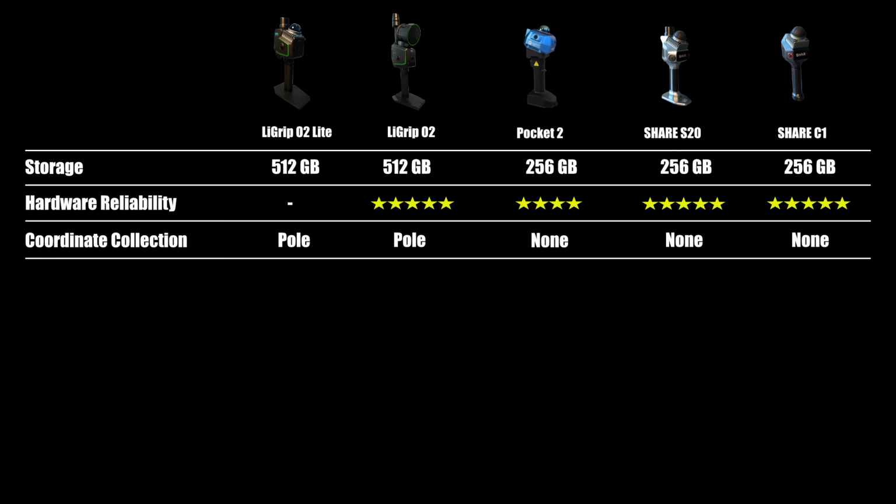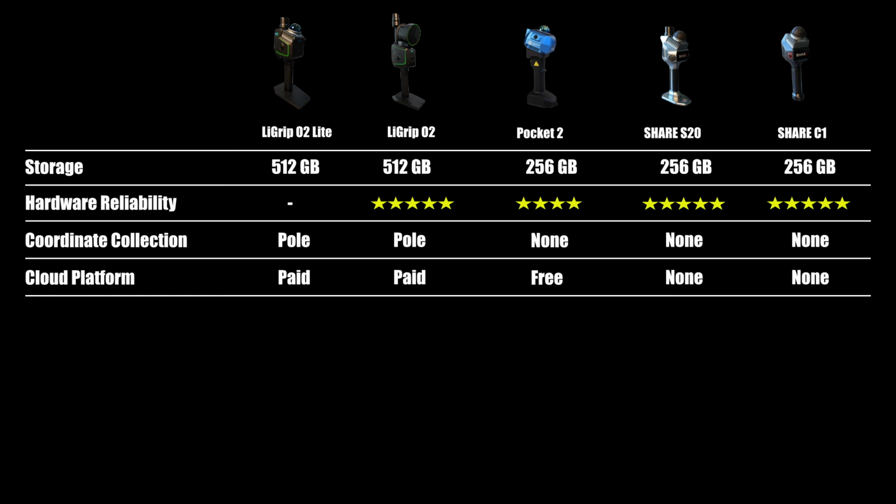The O2 Lite supports point collection using a survey pole with an adapter, though I did not test this feature in this video. GreenValley told me 2 weeks ago they would release a cloud-based processing platform. It will be a paid service, whereas the Pocket 2 already offers this for free.